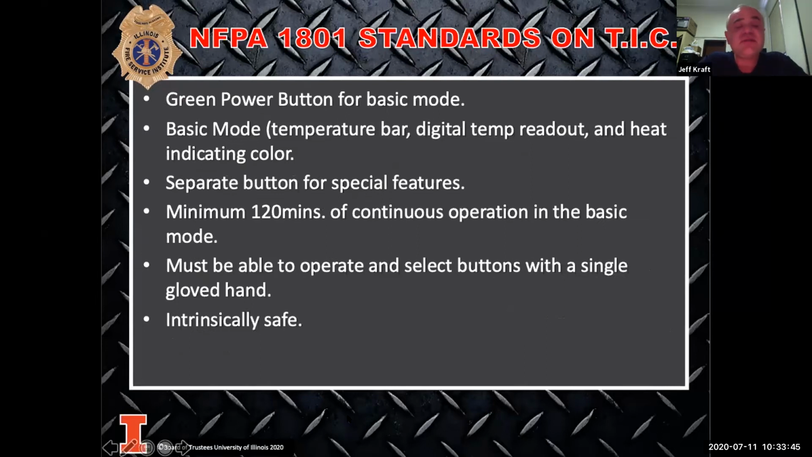Understanding your buttons and what they do on your cameras, and understanding how long your batteries are going to last, are important things. I can tell you for the camera I use at work, when mine goes down to the red dot, which tells me my battery is at its lowest point, I can still get an hour and a half out of my battery.